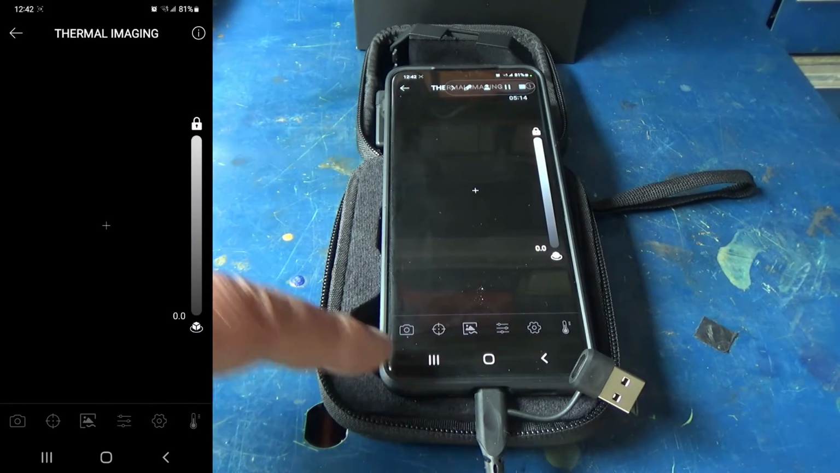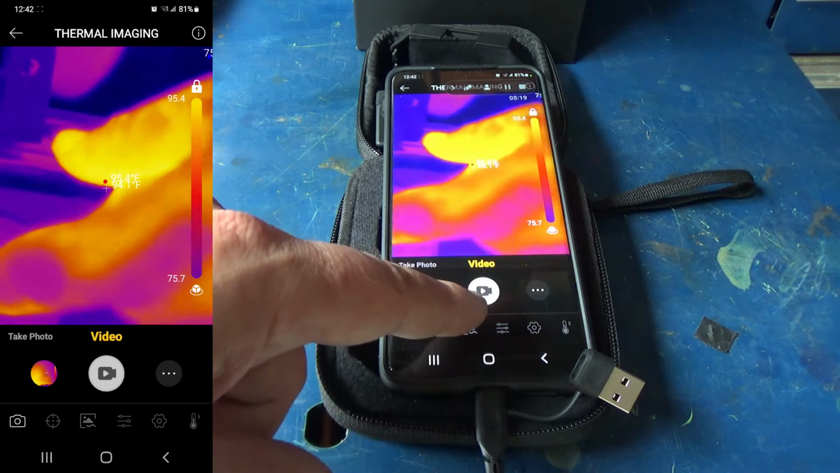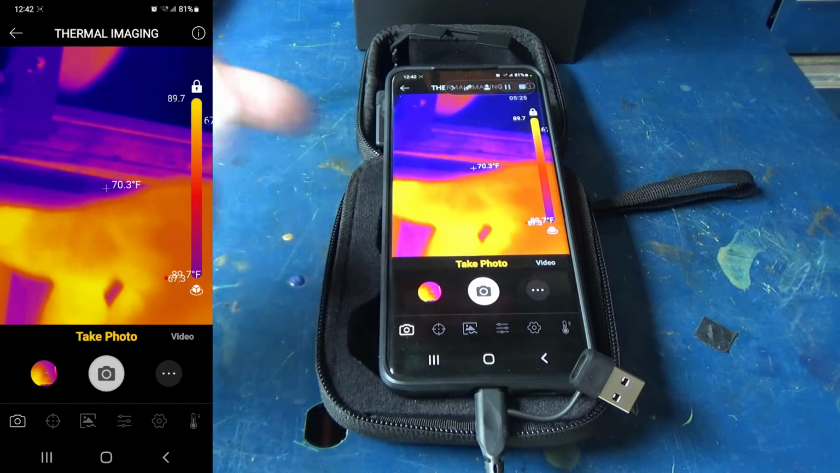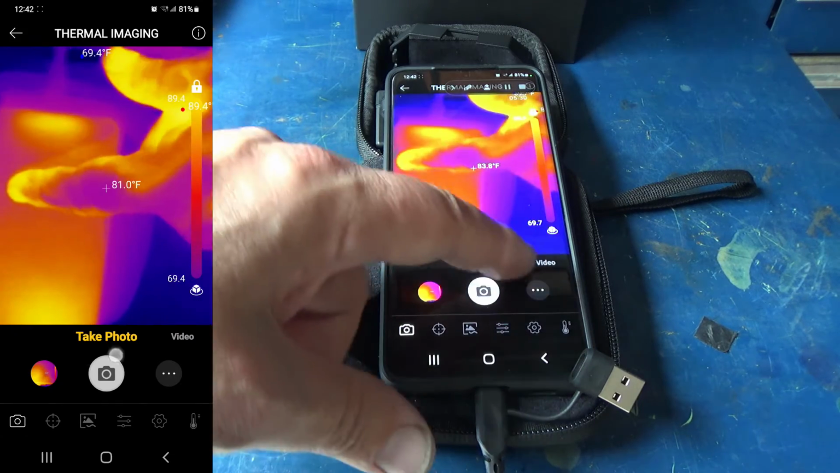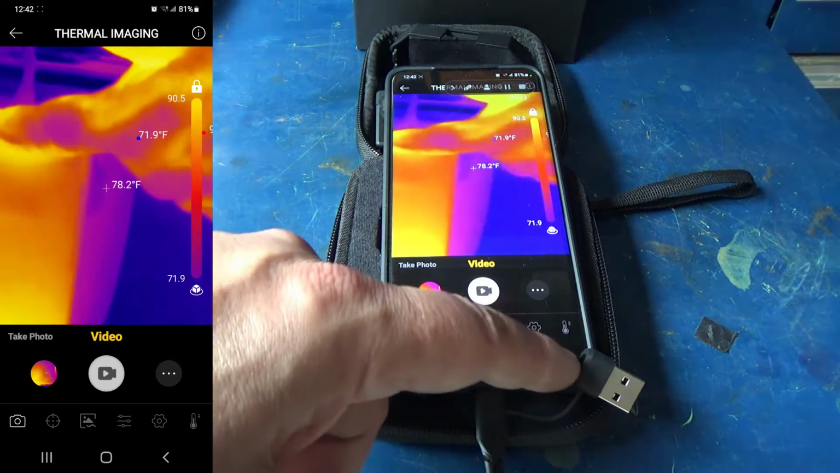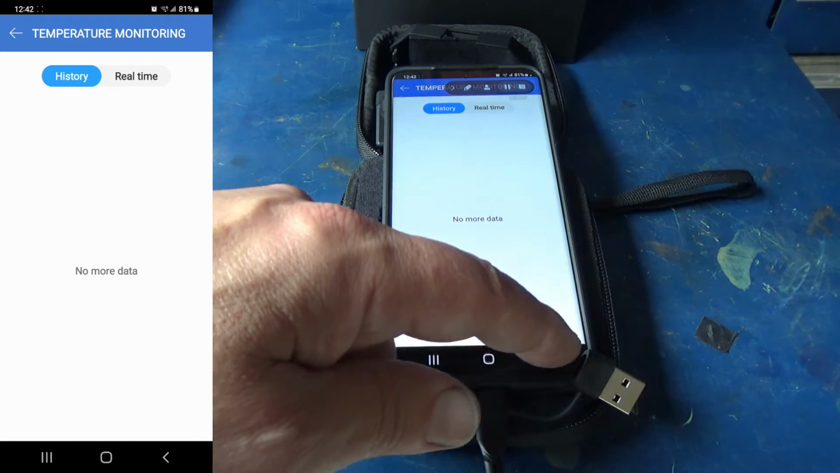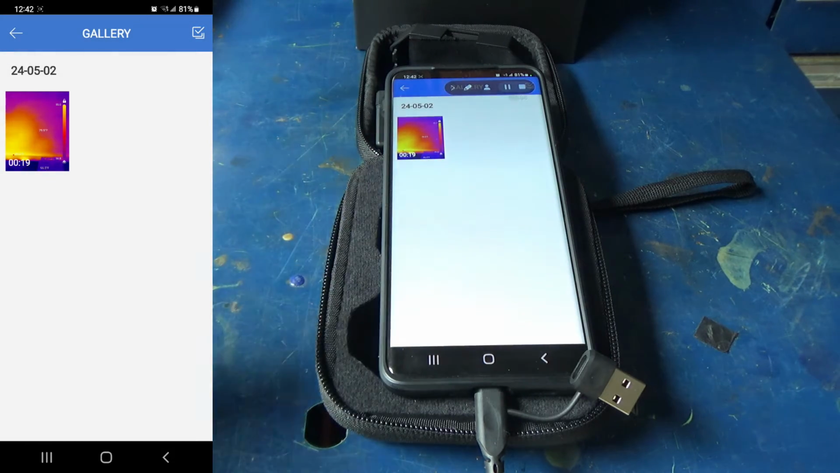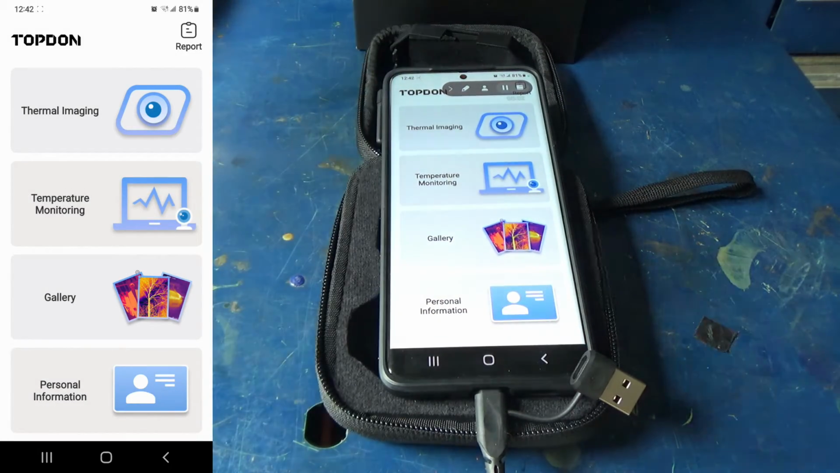Let me show you that real quick. See the little camera icon right here? Well, if you click that, you can either snap a picture or you can do a video. You can take a photo or video. Temperature monitoring. Don't have any kind of monitoring going on right now, or a history. Of course, you got your gallery for any kind of recordings that you've done. So let's go over here on the, I'm going to hit no to that, to the computer.